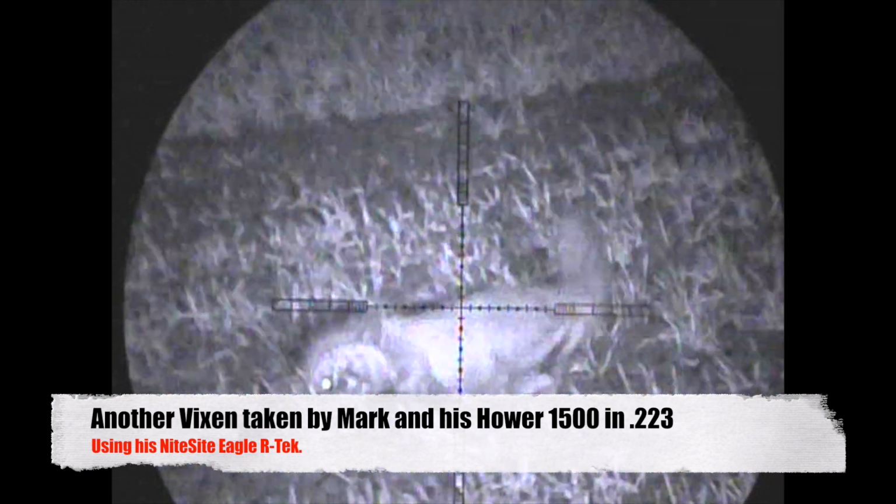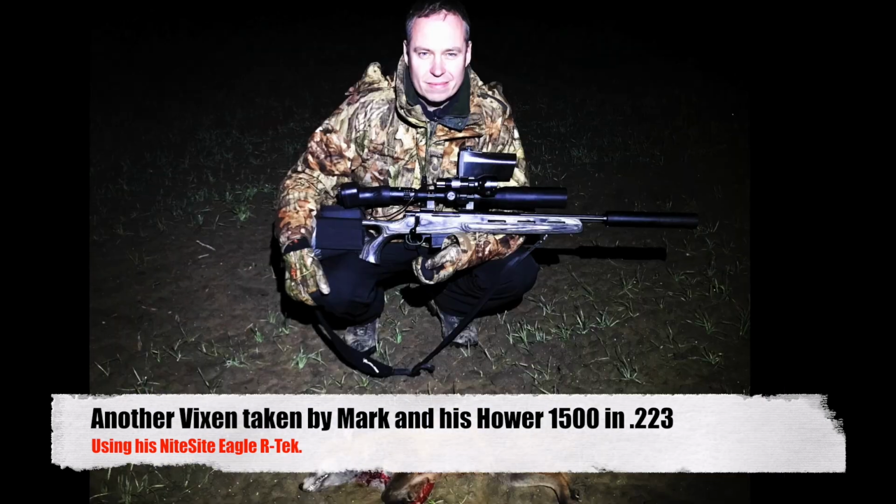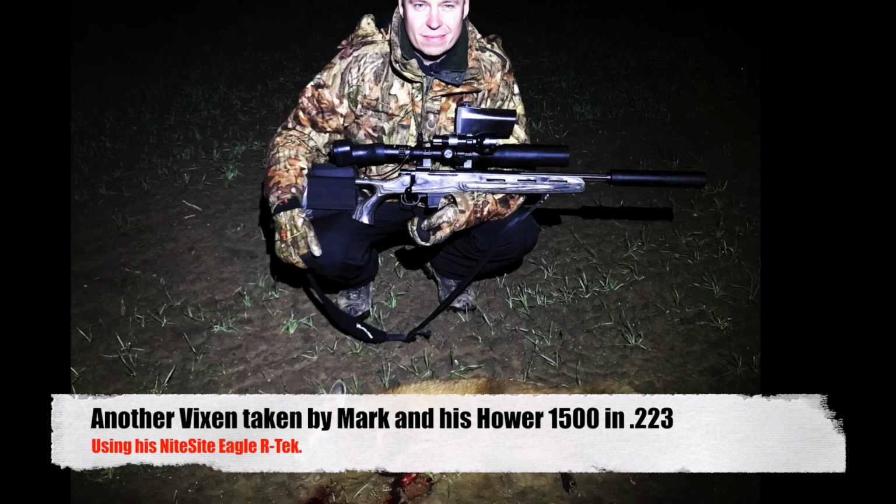Close, but a very convincing shot from Mark's Hauer 1500 in .223, and that rounded off a fantastic week for Team Foxer.